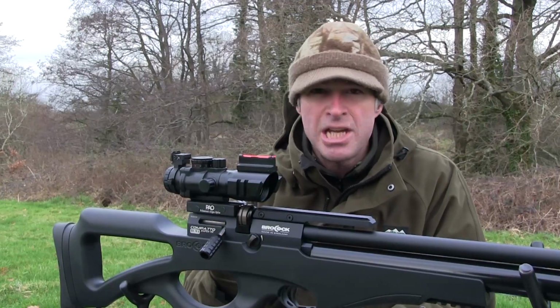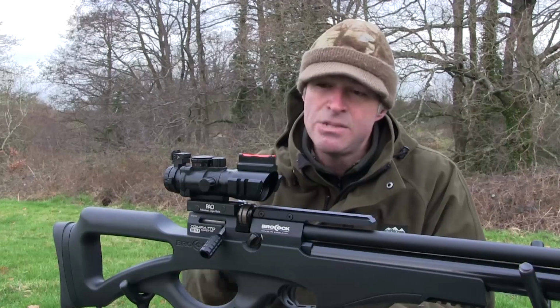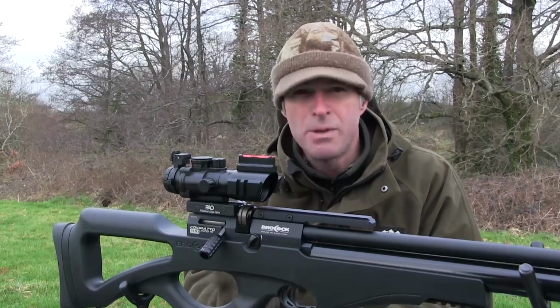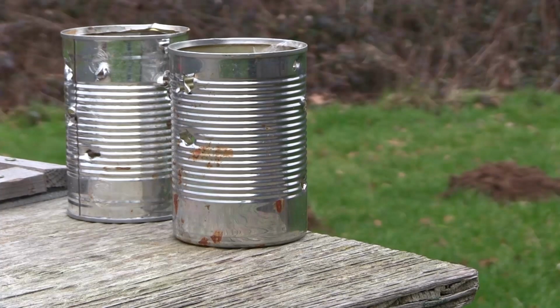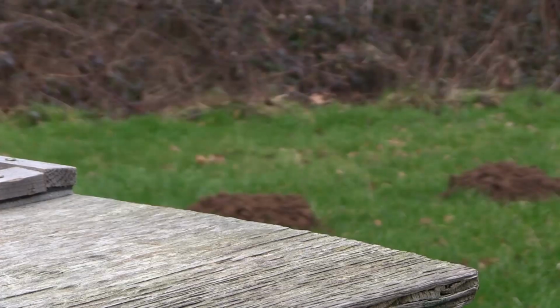Now, the positioning at which you have to have the scope in order to achieve correct eye relief does mean that the open sights are a little bit too close to your eye for real precision shooting. However, they do offer you the option of a separate zero at closer range, and I've had great fun using them for close range tin toppling.